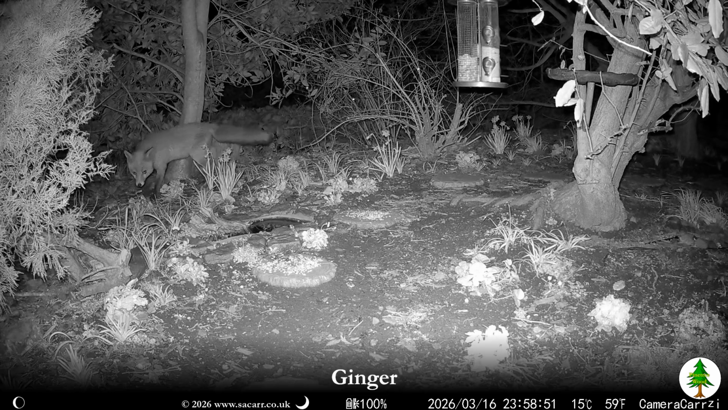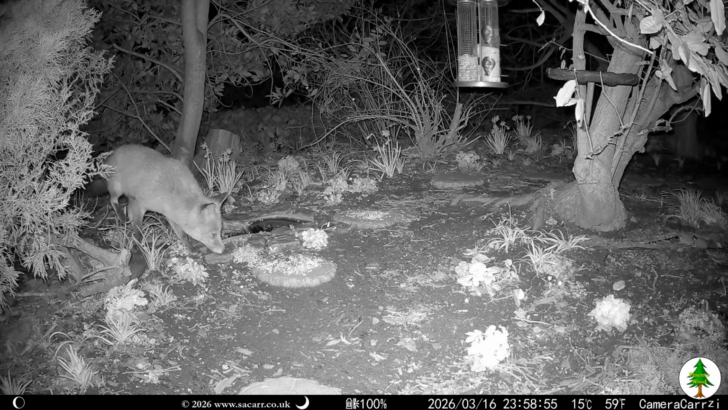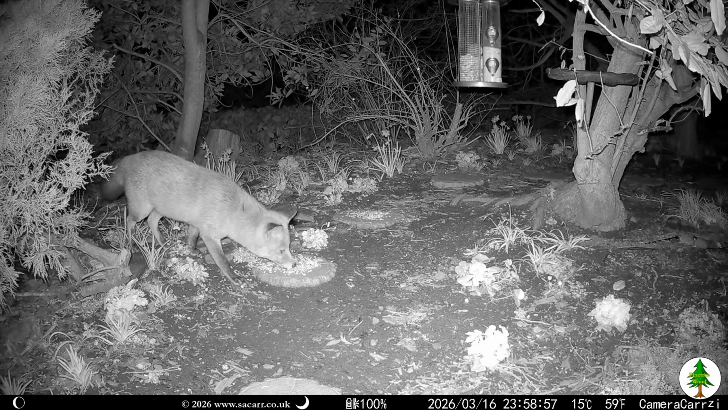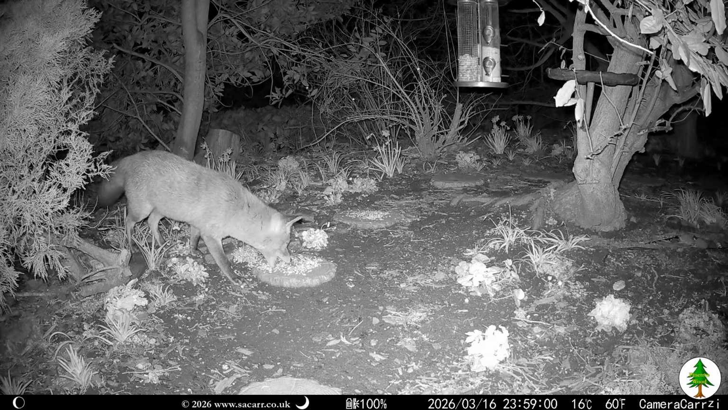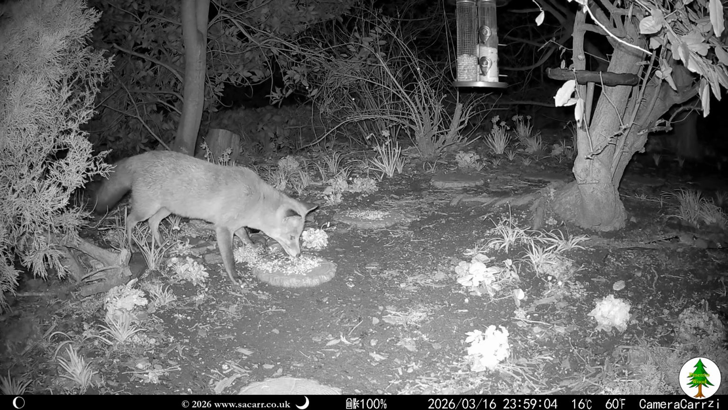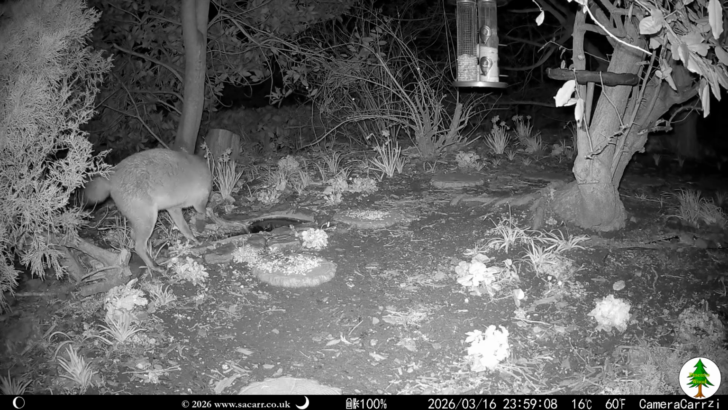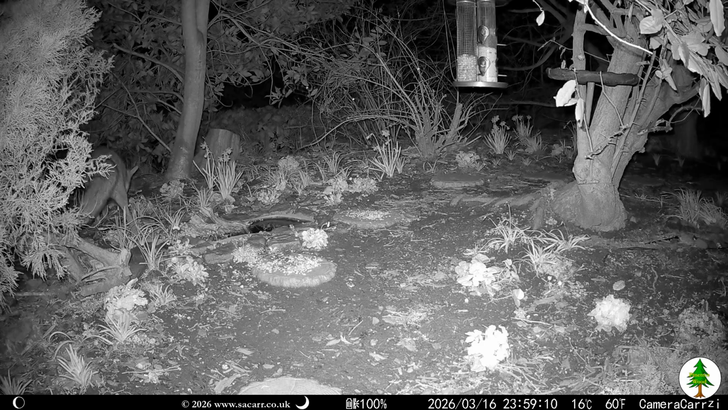Ginger was back once more in the last few minutes of the 16th. I haven't seen Smudge, the female fox, recently. I wondered if she was pregnant and back at the den. Ginger spent some time eating the seed, and as there haven't been that many fox visits, I included the whole 1 minute capture.